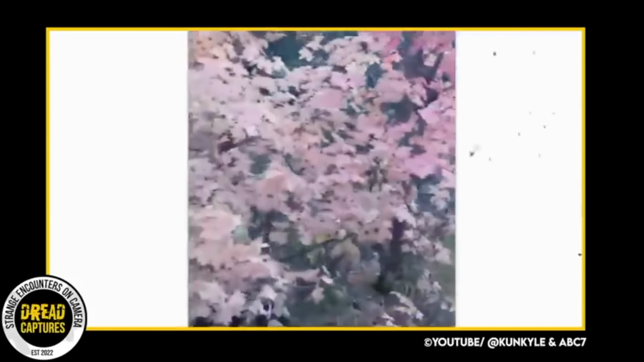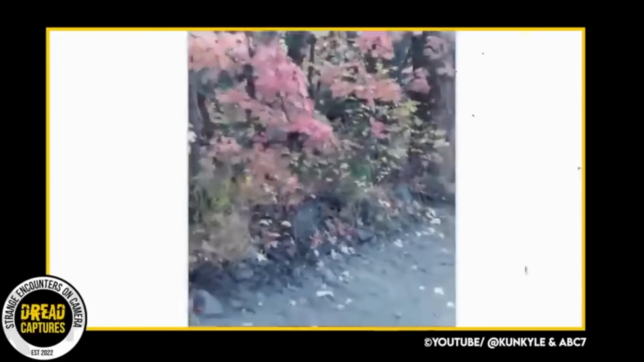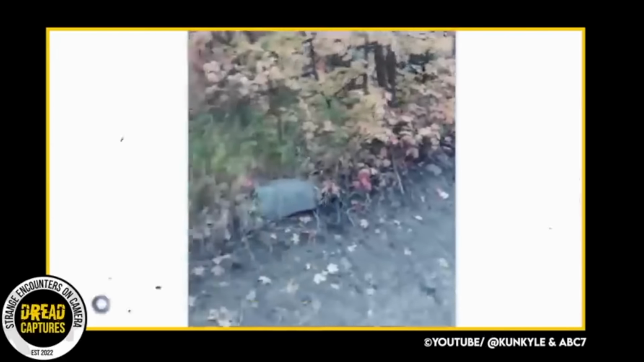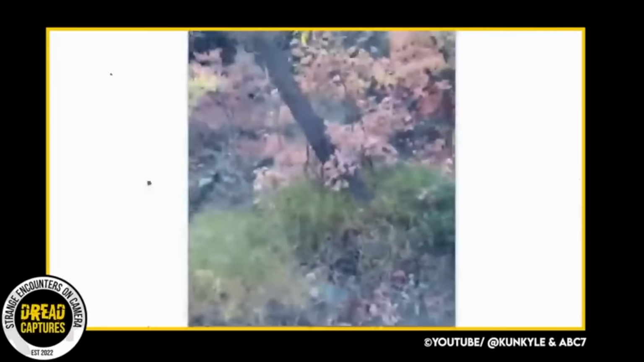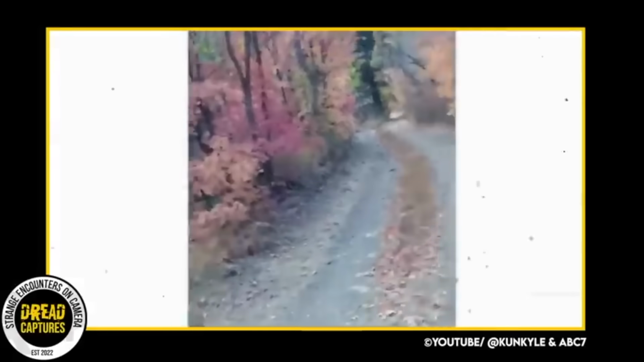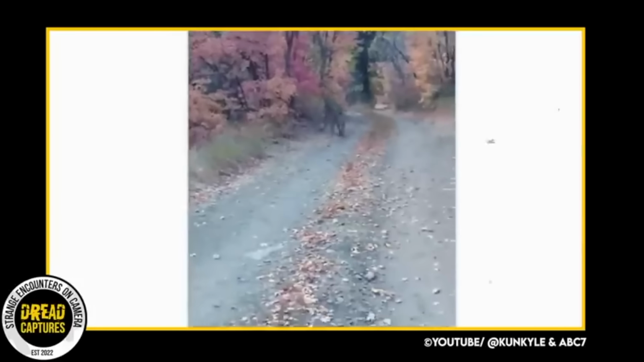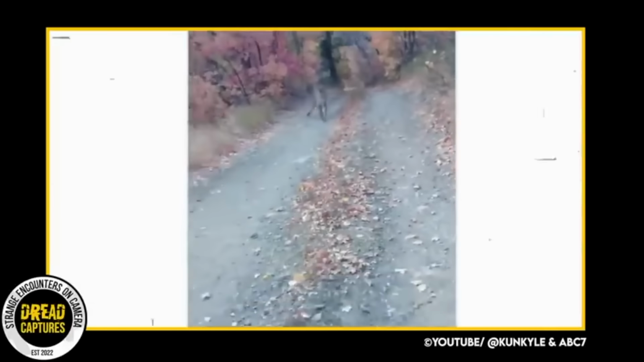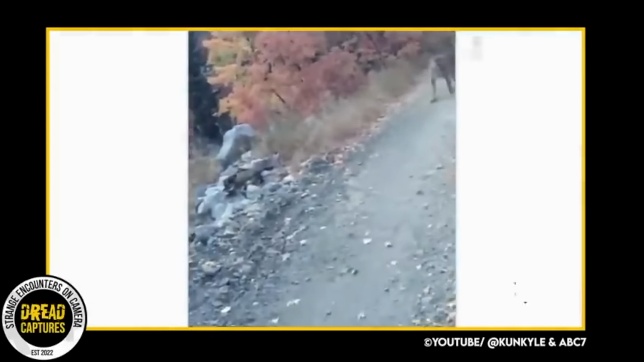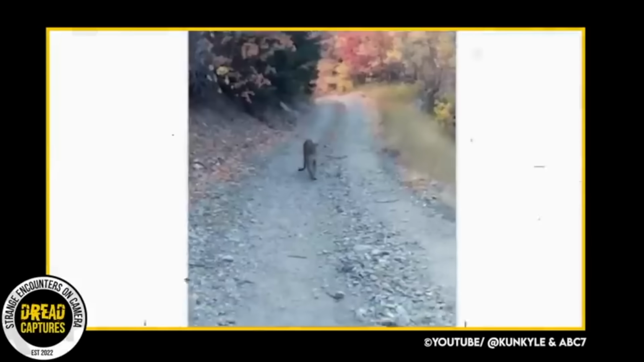He starts filming with his cell phone. Mom doesn't show herself straight away, but as Kyle is backing up, he spots her, following him on the edge of the path. As the video shows, she finally appears from the tree line and shows herself. She runs towards Kyle, trying to scare him. The footage captured the cougar following him for over 6 minutes.